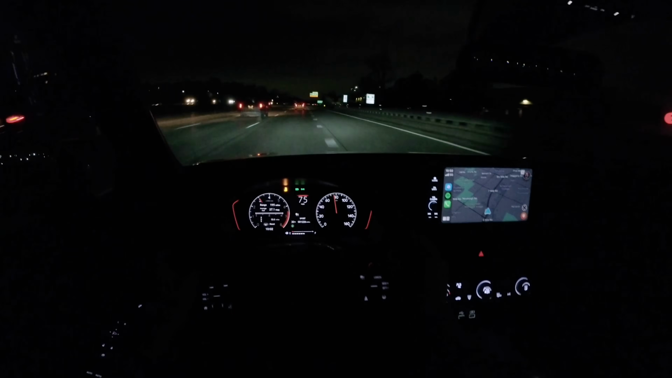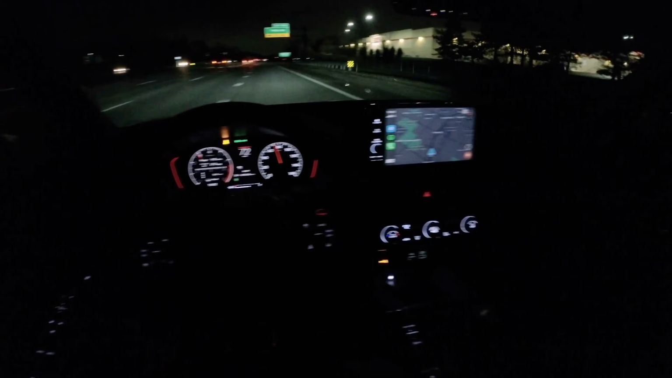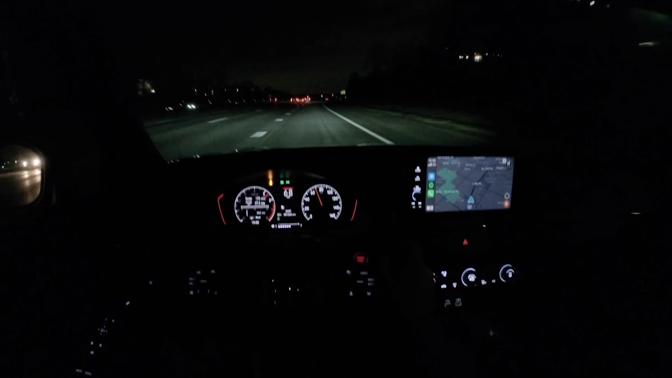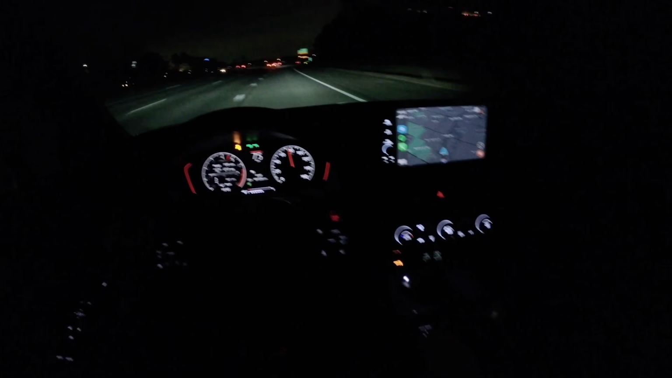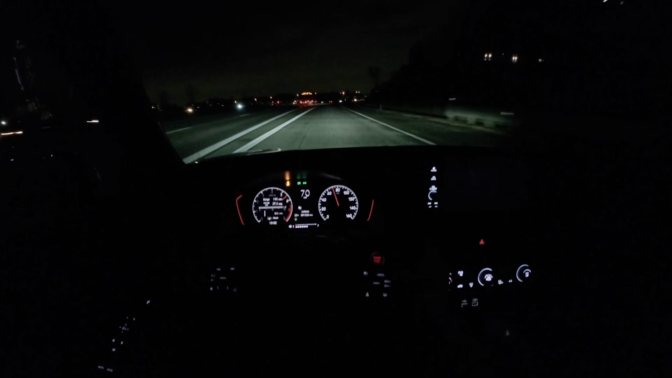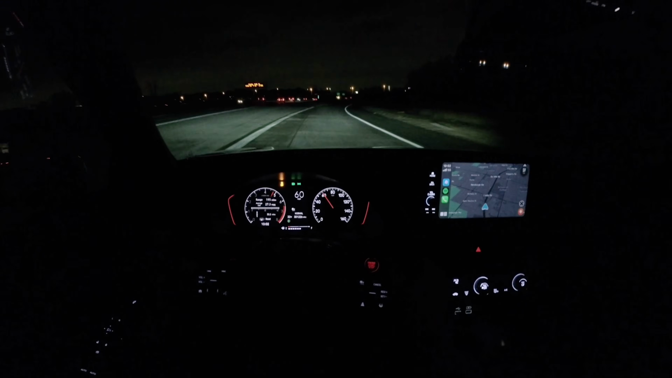I just love the inputs of this new Civic Si. Between the shifter and the steering, the driver in me is really quite satisfied. Let's put it into normal mode. You guys can listen to the engine without the artificial sound. Definitely quiets down quite a bit.